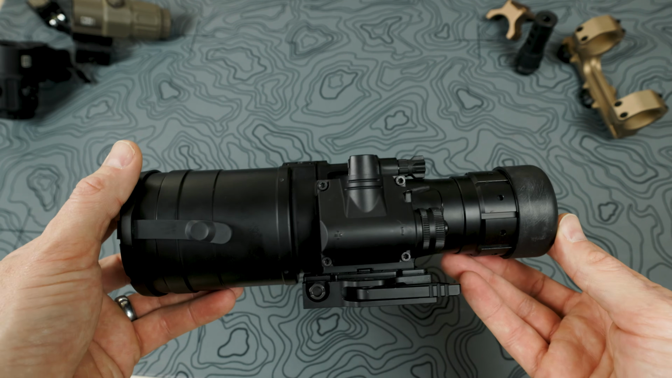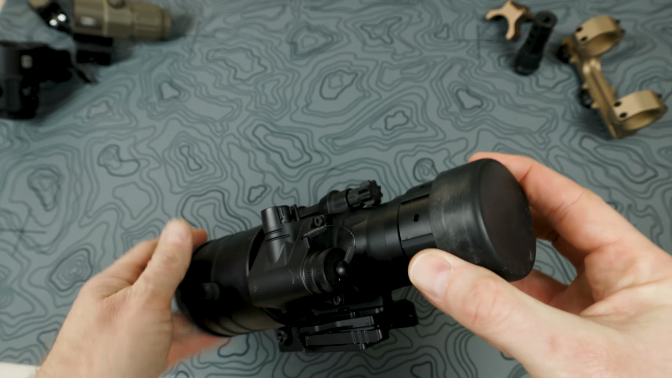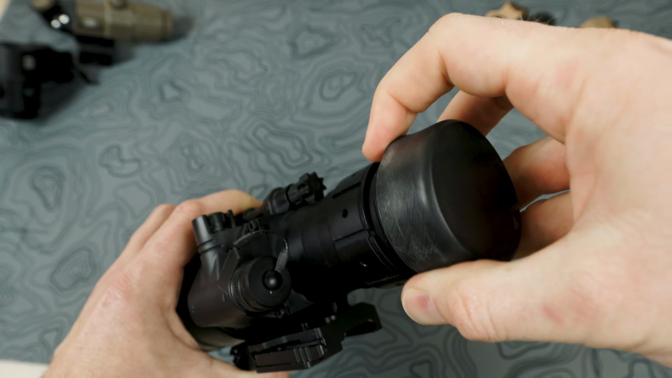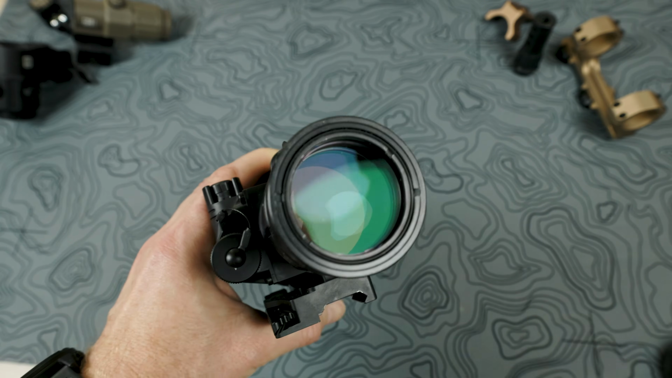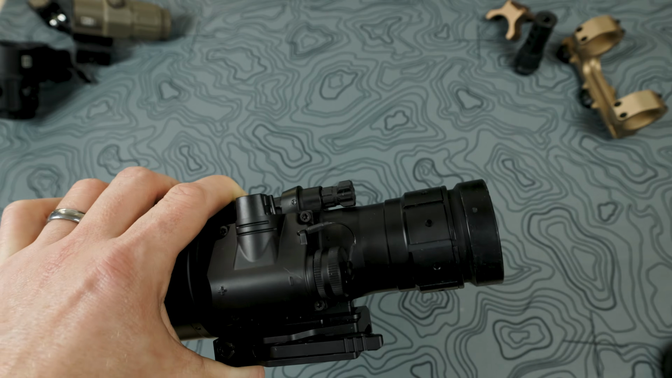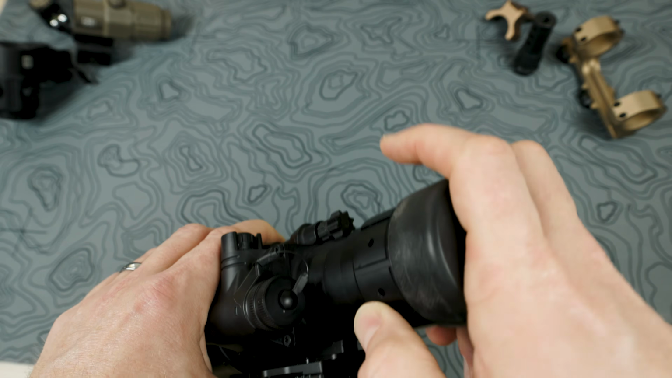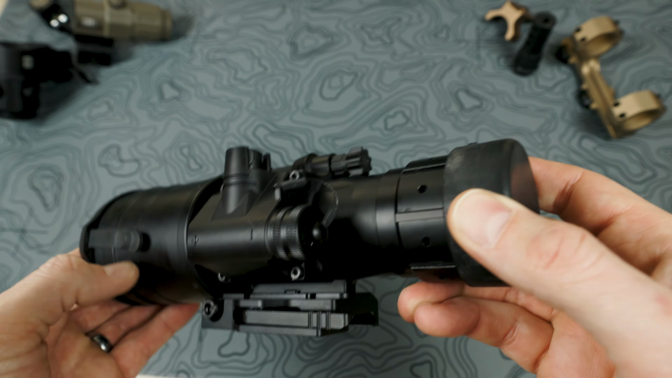I think the first thing we should start on is the far end where we have this rubber cap over the eyepiece. Let me just see if I can remove this here. This is kind of no frills, there's nothing really spectacular happening here, but you can see it's pretty beefed up, so if you drop this or hit it on something, it's not just going to shatter, so it's nice to see that. But we can just put this cap back on here. I'm going to show you more functions.